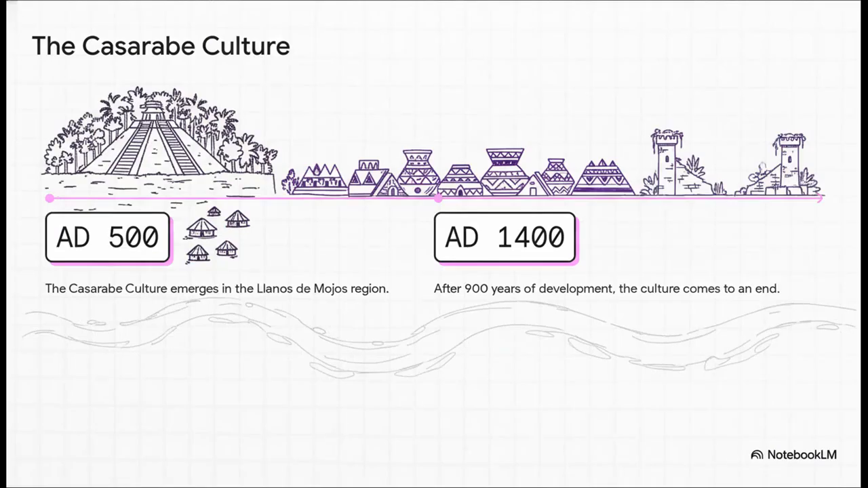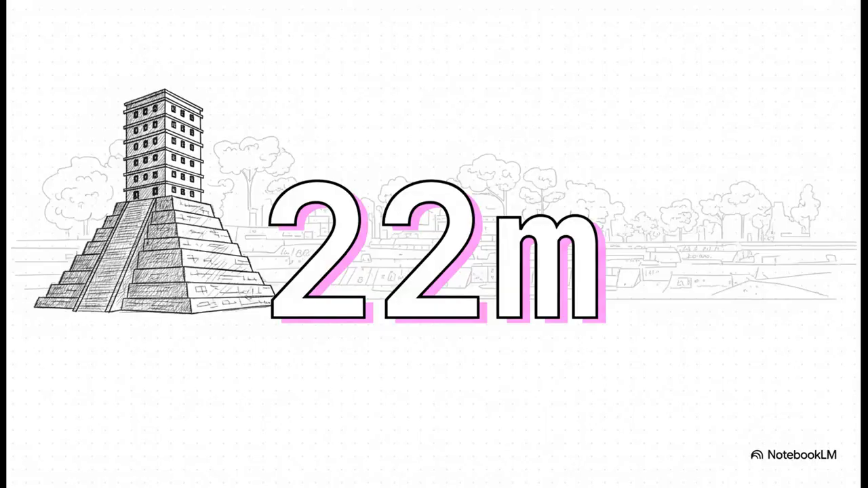And these weren't some short-lived experiment. The Casarabe culture thrived for nearly 1,000 years, from around 500 to 1400 AD. Think about that. While the Tiwanaku Empire was rising in the Andes and medieval kingdoms were at war in Europe, these people were building cities right in the middle of the Amazon. And they built big. At the heart of their cities were these monumental structures, including conical pyramids that were up to 22 meters tall. That's like a 7-story building.